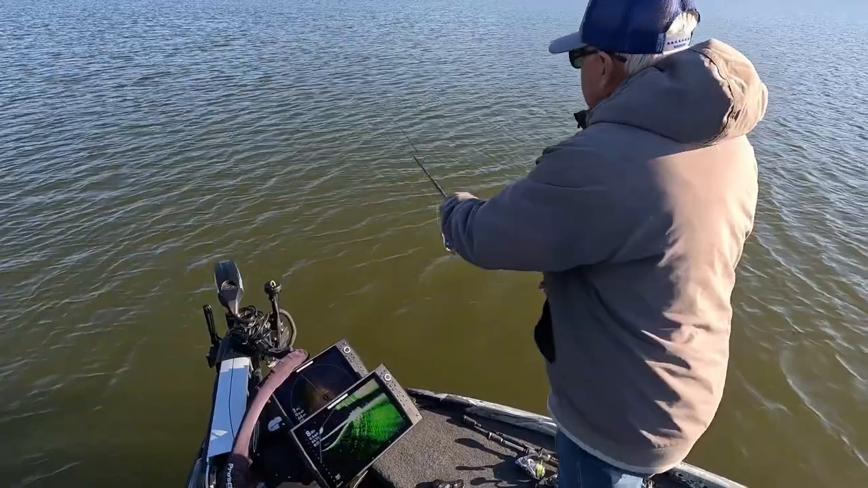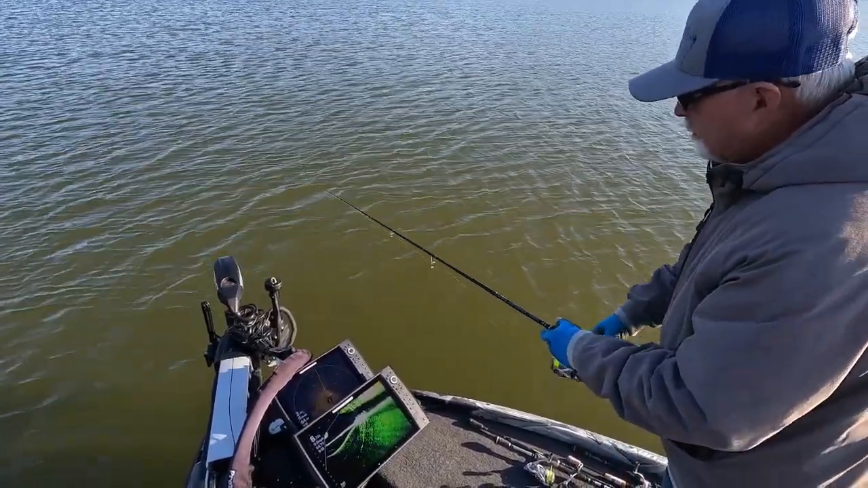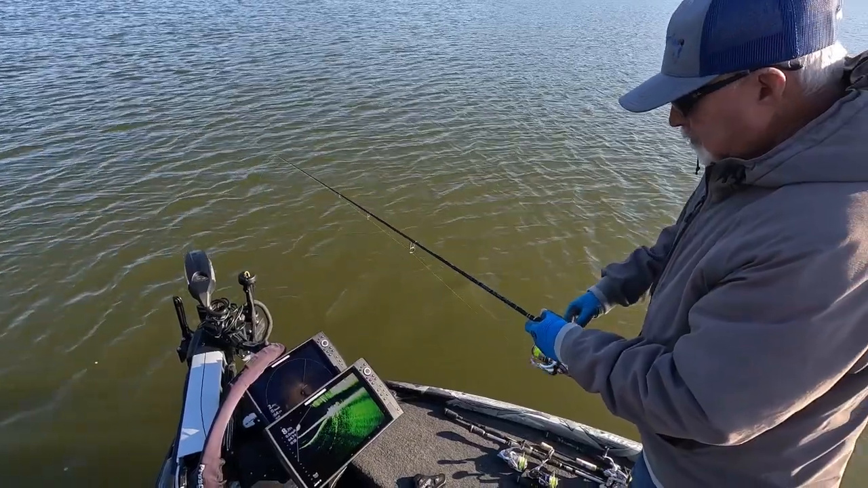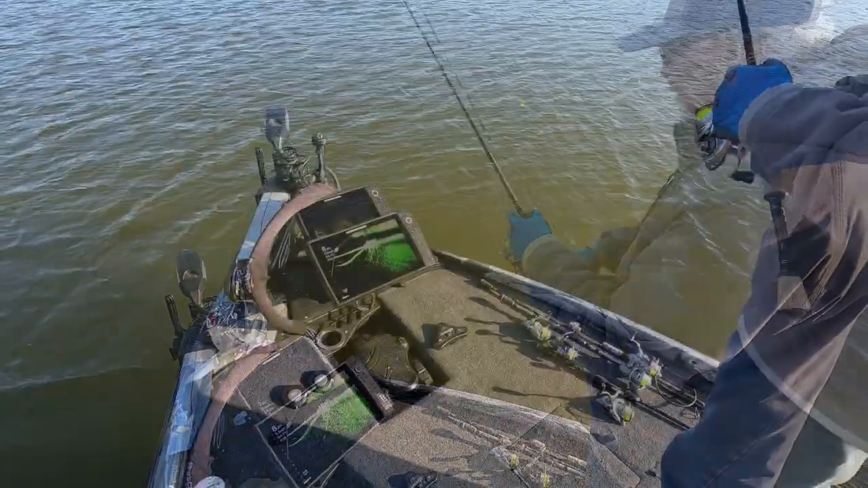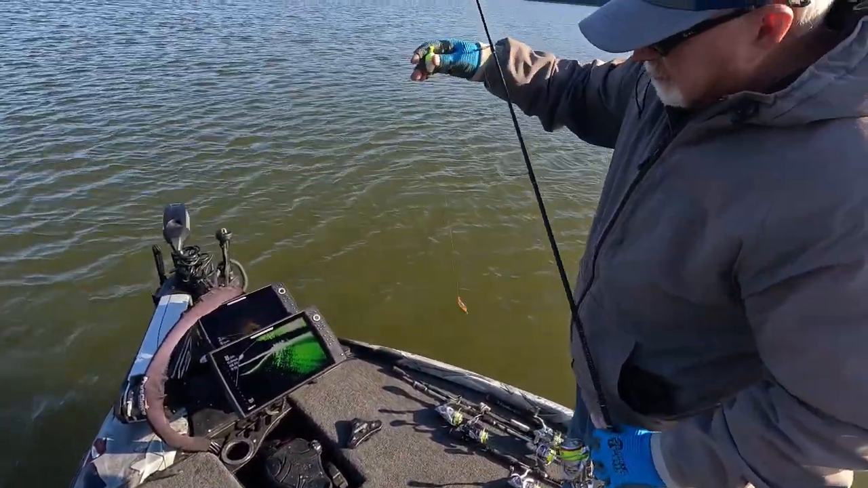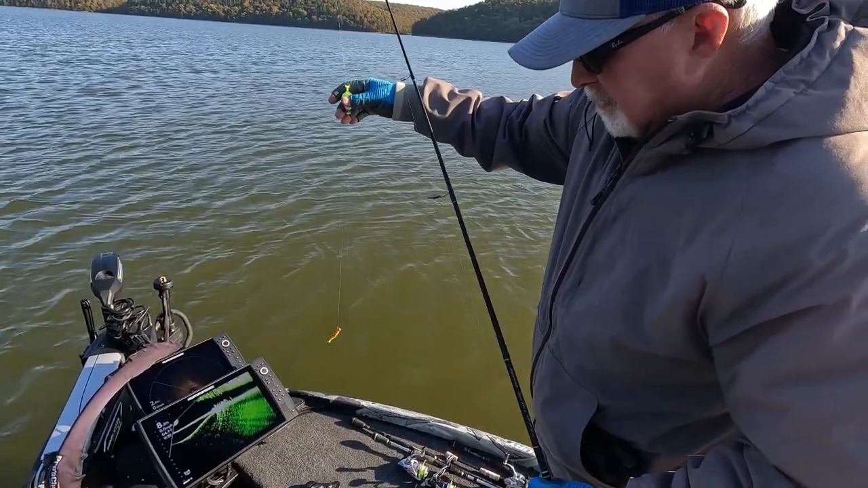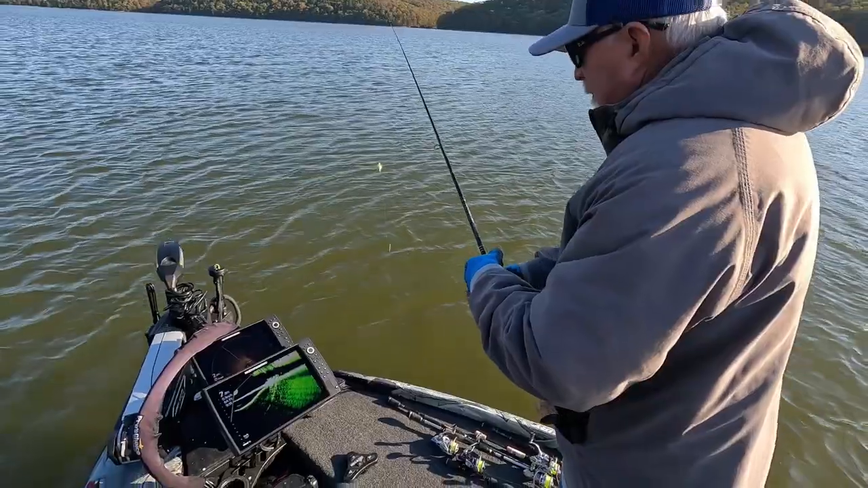Try a few more casts here to see. Yeah, I think I'm going to have to bobber this. It's so shallow I can't slow it down. Okay, all right, here we go. We're going to try bobber fishing on this spot. It's real shallow, so I can't keep it at the speed I need without just vertical fishing right in the middle of it. So I'm going to cast over it and come back on it and see if we can draw one out there.